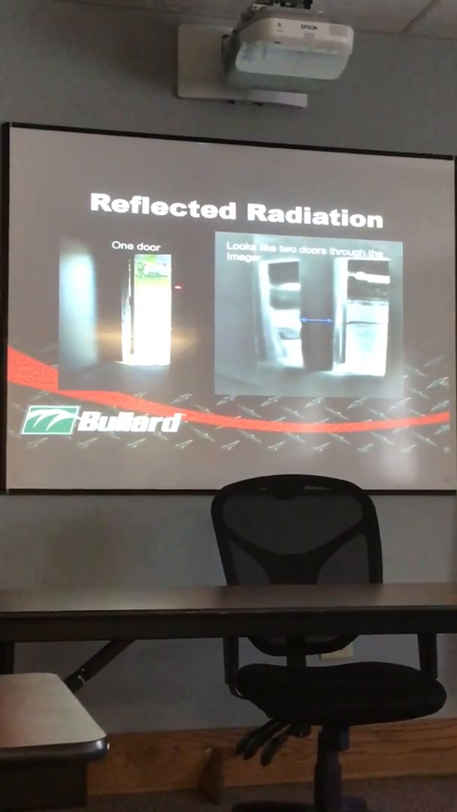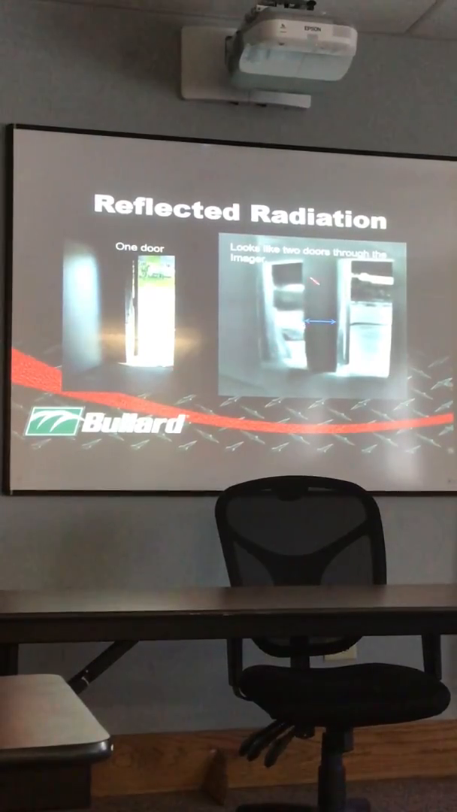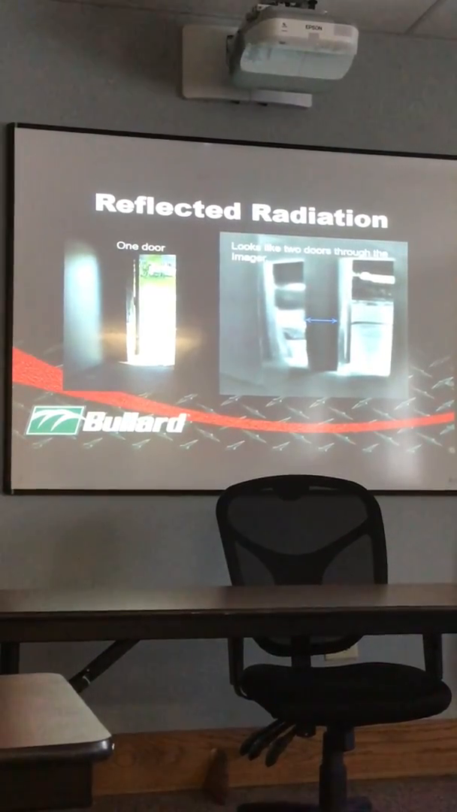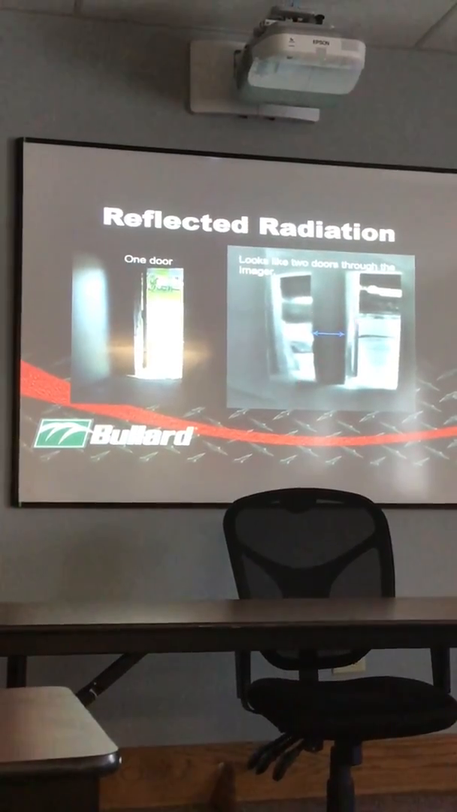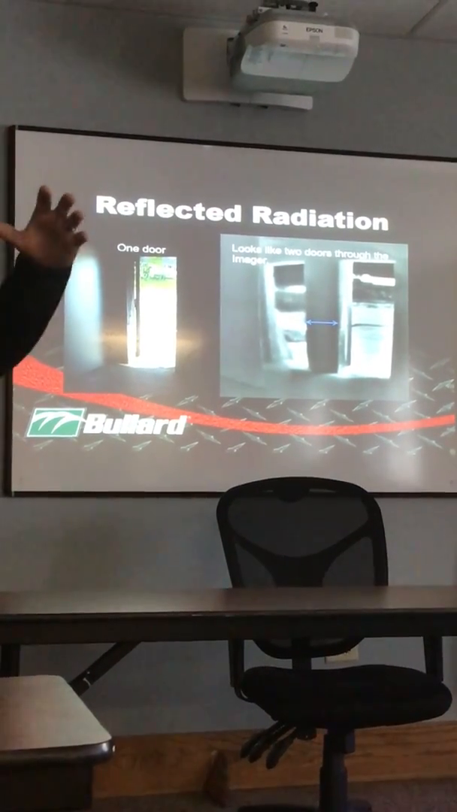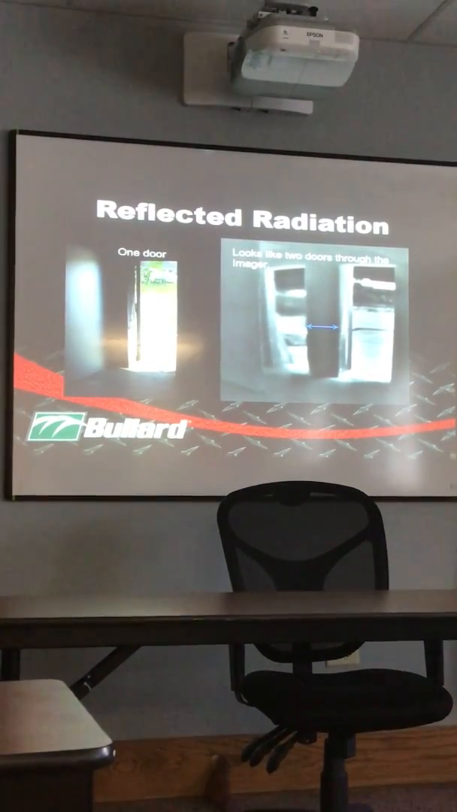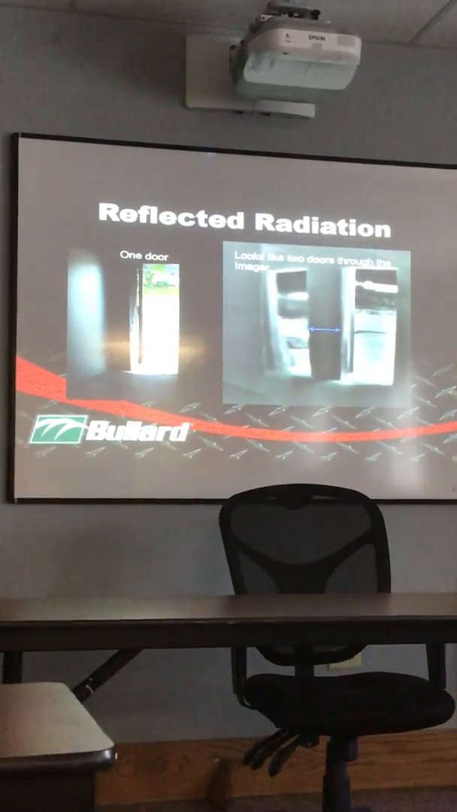The IR is coming through here, the radiation hitting this material here, and then making it look like you have two exits. So you can tell that the real exit's a crisp, cleaner picture, where the other one's kind of fuzzy. And if you think you might have reflected radiation, hold the imager up, see if you see yourself wave. Industrial kitchen stainless steel likes to bounce around a lot, so if you find yourself in that situation.